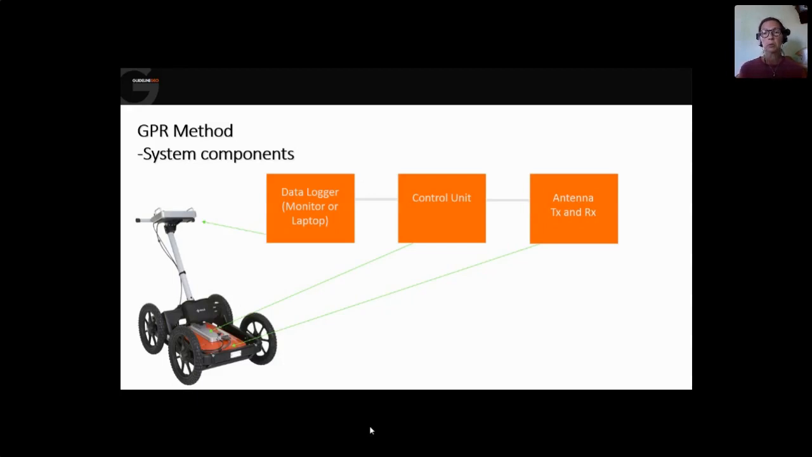You have the control unit. That's more or less the brain of the system. The control unit takes care of these electromagnetic pulses, so they are sent in a correct way and also received in a correct way. And then you, of course, have the antenna. That's the one that actually sends out the waves and receives them again.